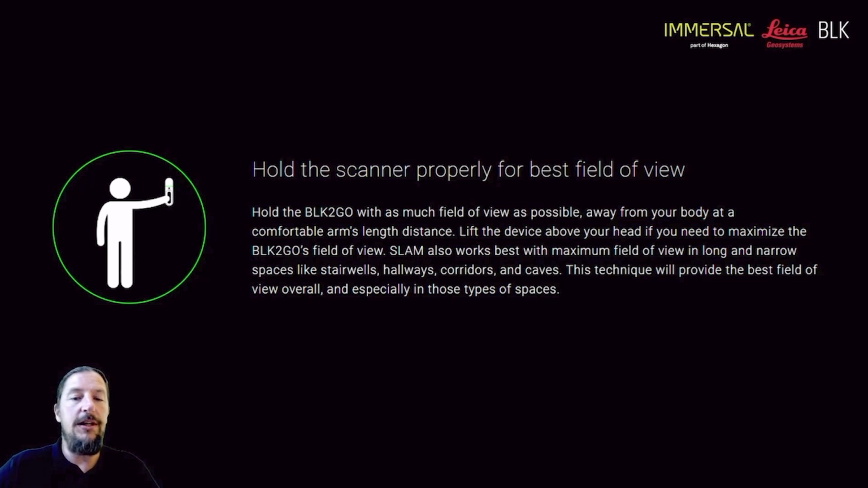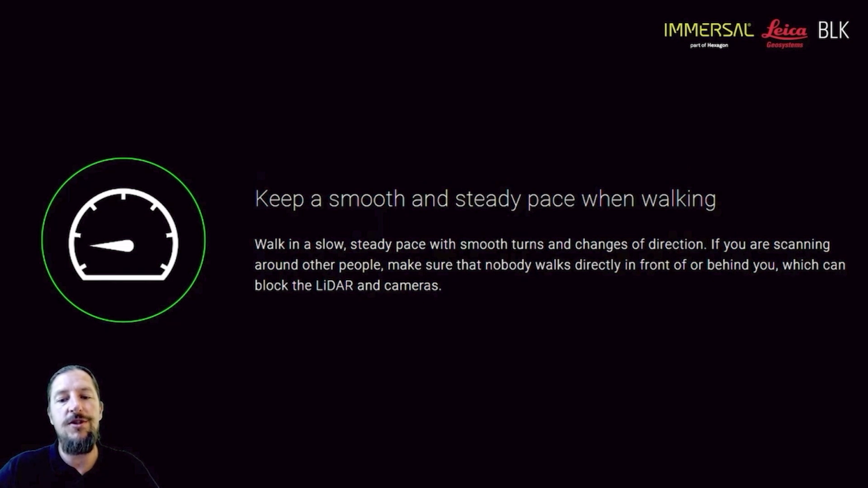Once again, hold the scanner properly in front of you, at arm's length, and keep it comfortable. It's a line of sight instrument, so the cameras see what you see. Make sure that you've got that visibility. Think about that while you move through the space. I call it the full cup of water walk.